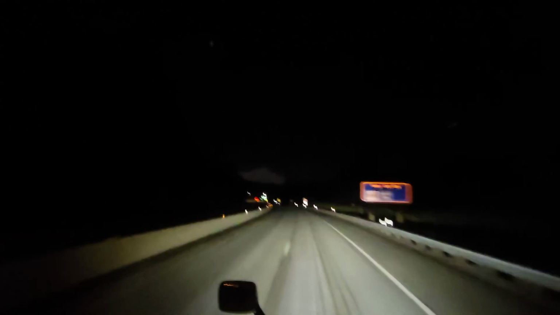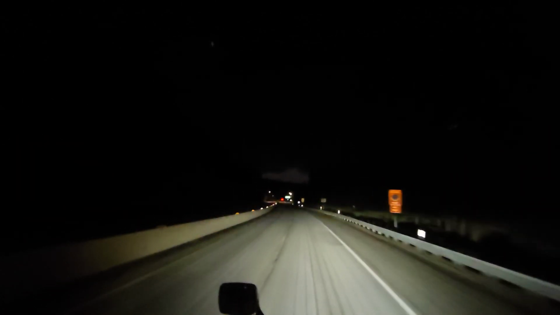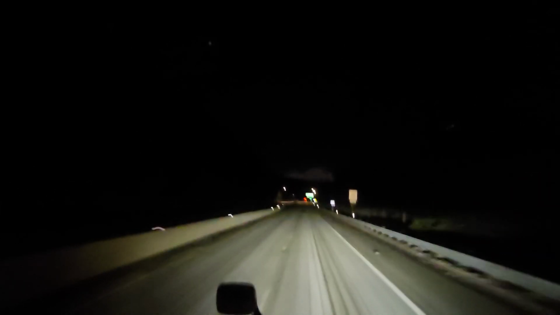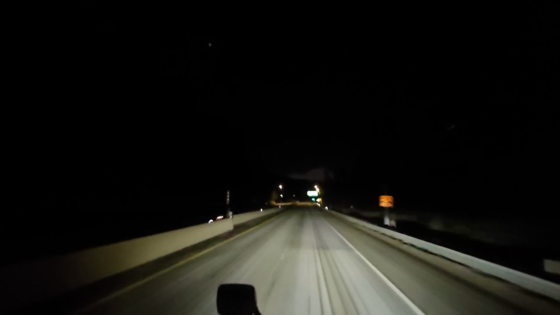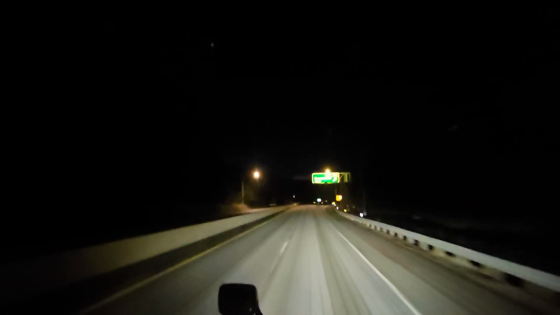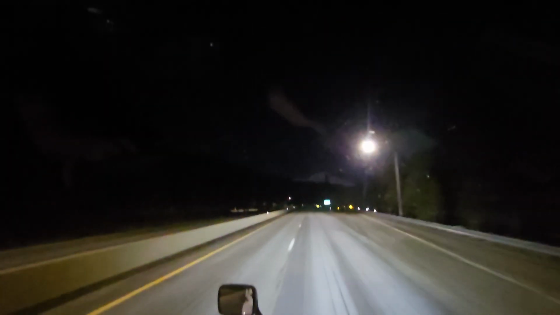I'm taking this load to Spokane. It's a load we do for Johanna Beverage. I'll say it's like 1,000 miles, 1,034 miles. It's currently 138, 139 California.